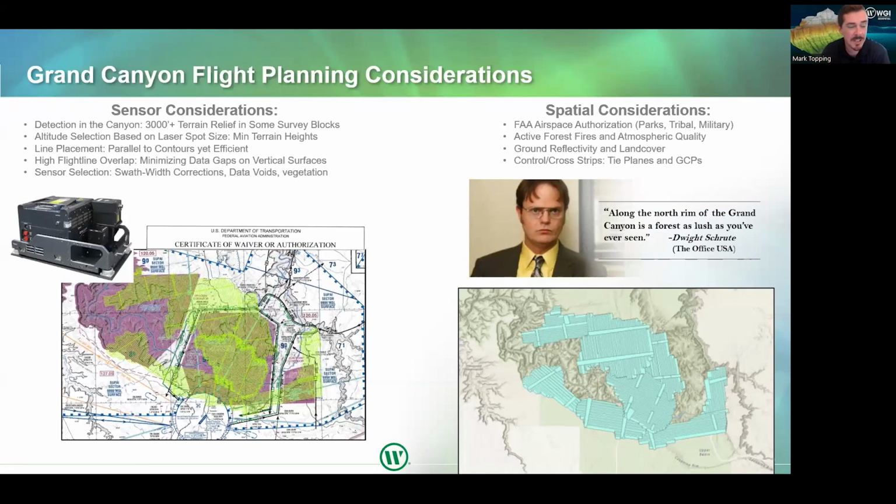So other things to consider when flight planning, it's very important to understand that in projects like this, delays will happen. Certainly, you're waiting for weather. You cannot collect LiDAR in rain, which isn't so much a factor in Arizona, but certainly fires. We did encounter forest fires that were blowing smoke over our project area, and that prevents us from flying.